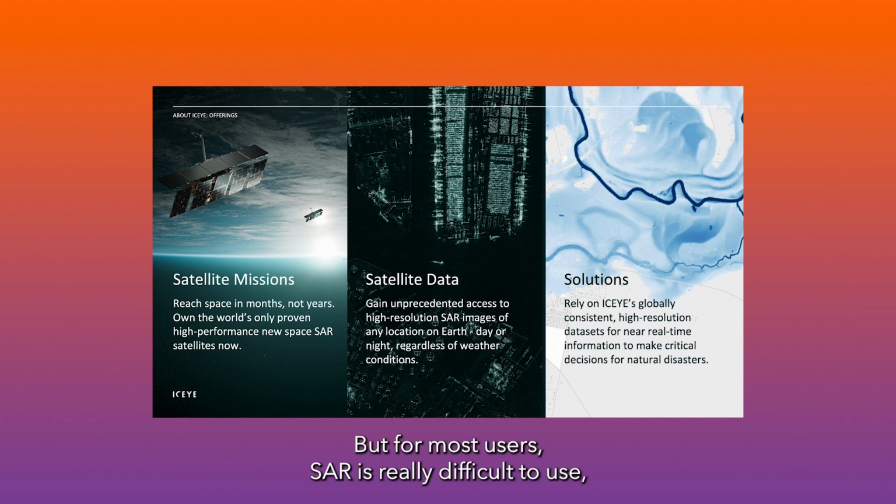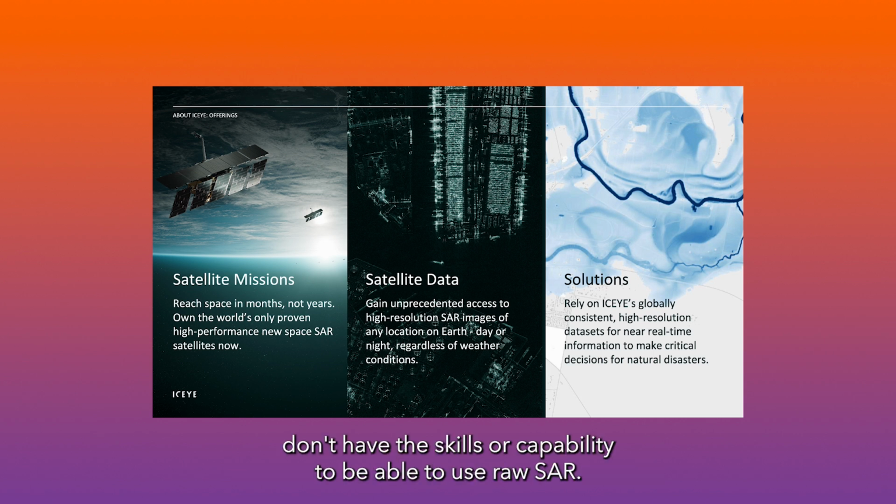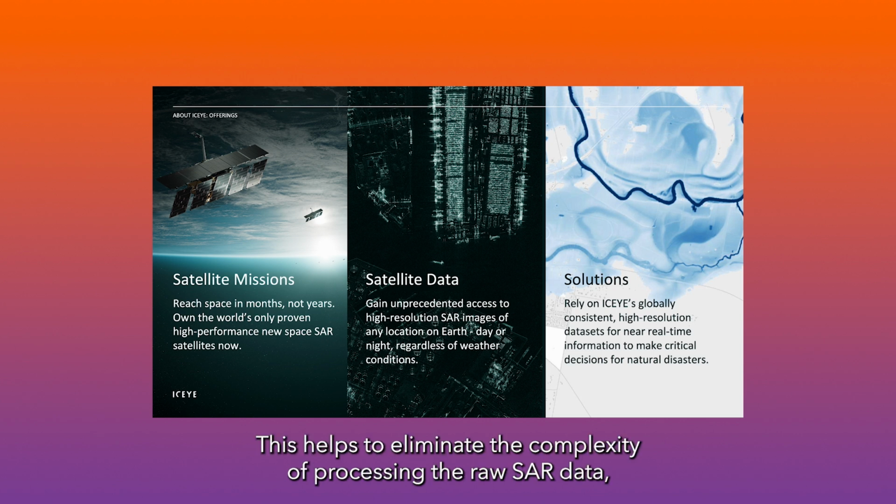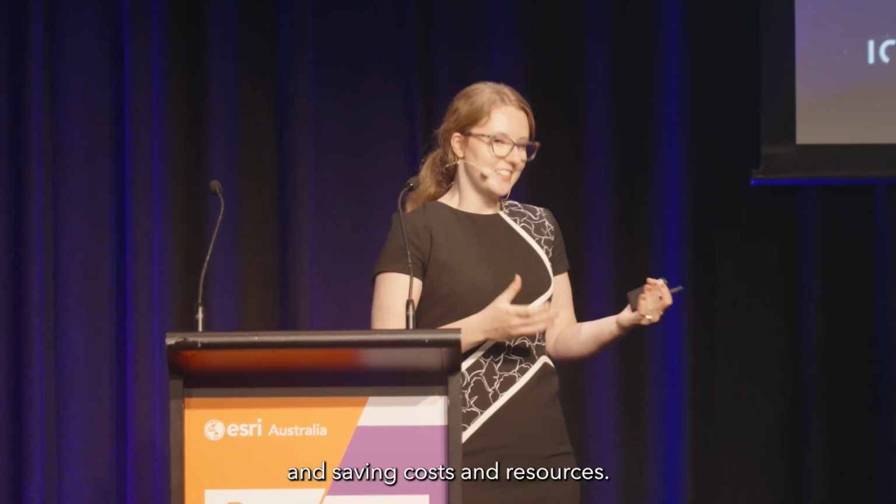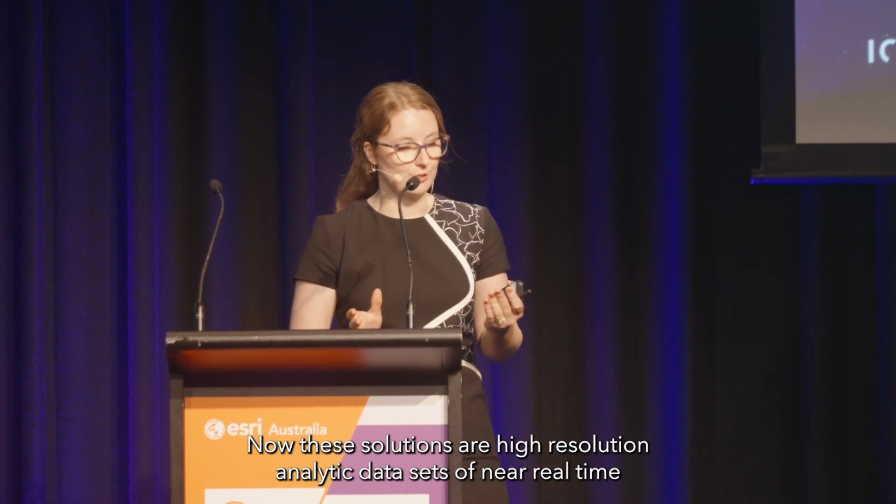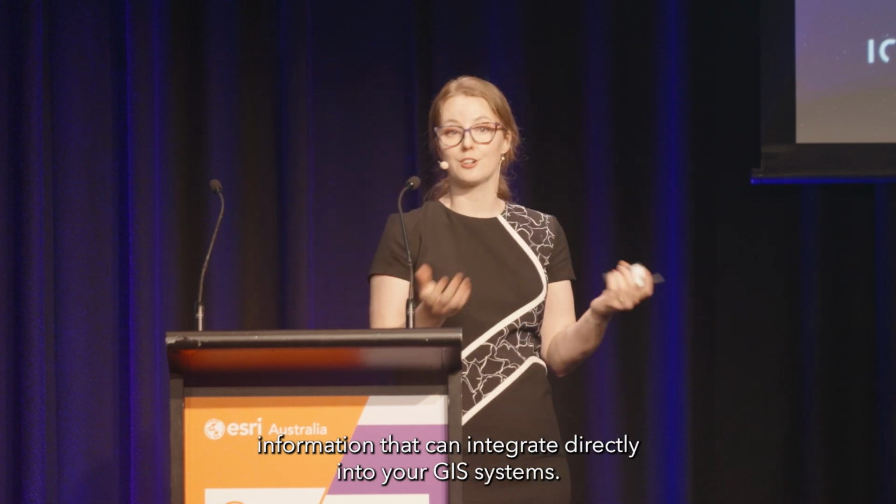But for most users, SAR is really difficult to use. And most organizations that we work with don't have the skills or capability to be able to use raw SAR. So that's why we now produce ready-to-use solutions in our 3rd line of business. This helps to eliminate the complexity of processing the raw SAR data, simplifying the workflows for end users, and saving costs and resources. Now, these solutions are high-resolution analytic data sets of near real-time information that can integrate directly into your GIS systems.